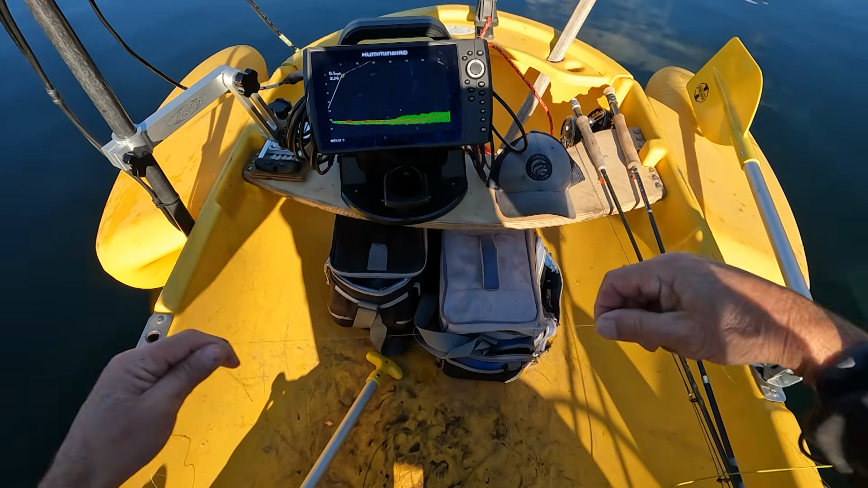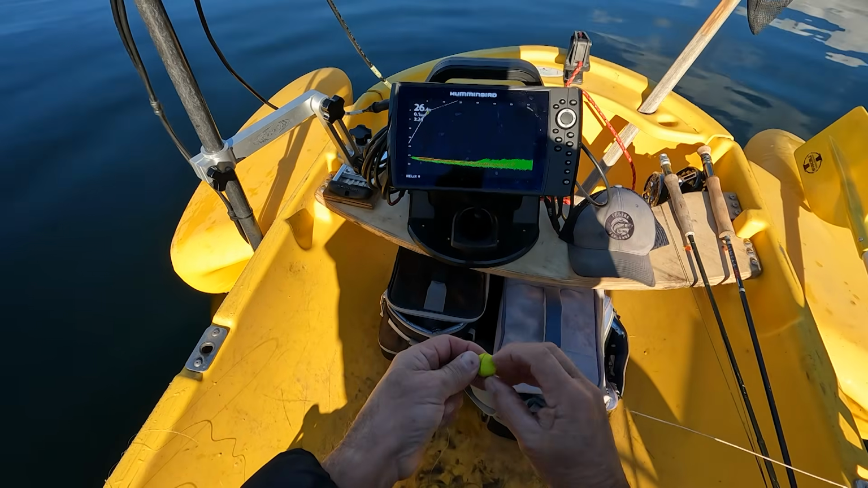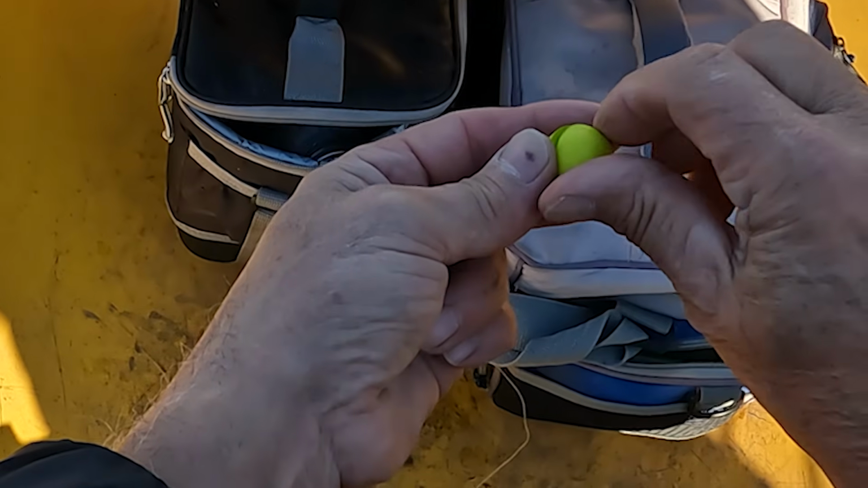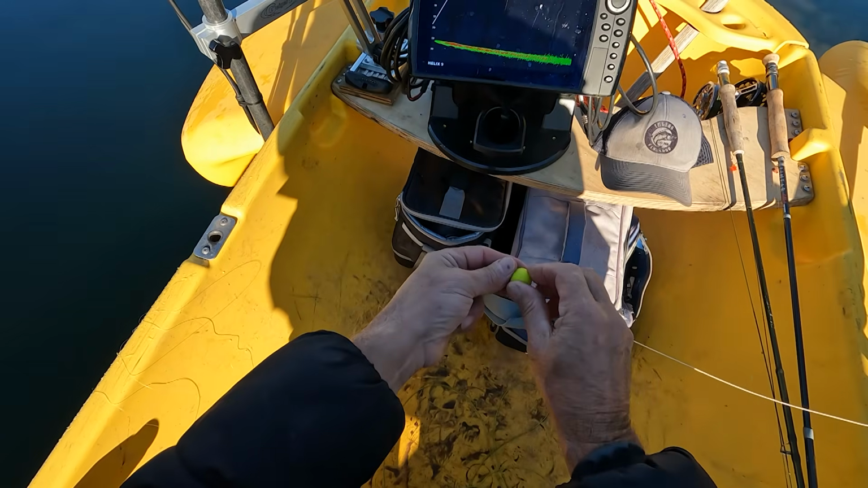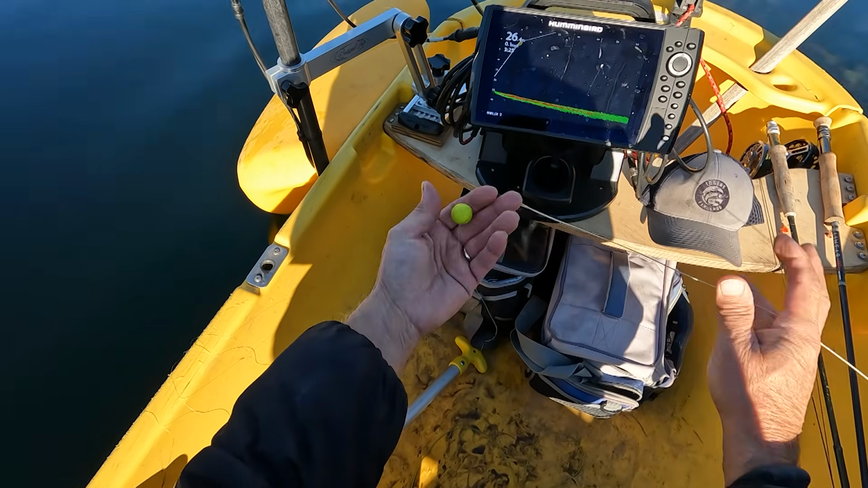And then up to my Oros indicators, and I like these. So these just roll on. They have a small little groove in them. You can see the groove. You put your line through the groove and you tighten them up, and it works great because then you can slide it and it doesn't move when you cast. Really good setup. So that's kind of my setup today.